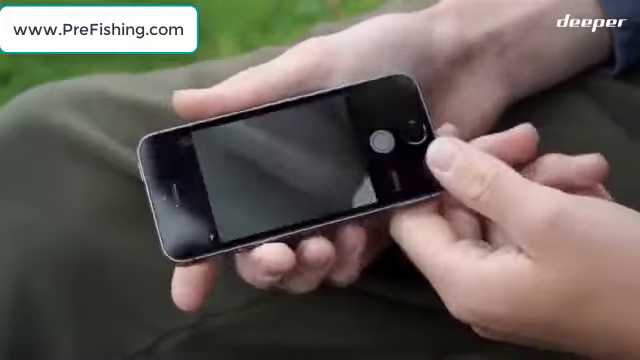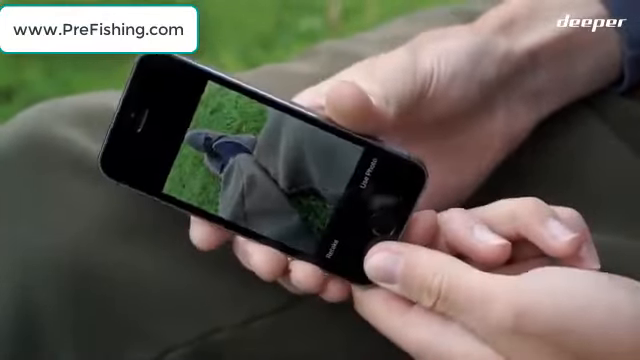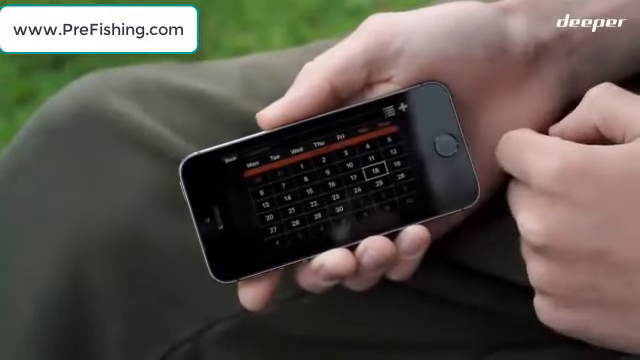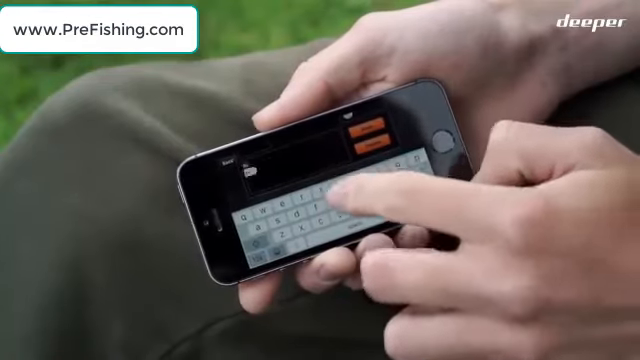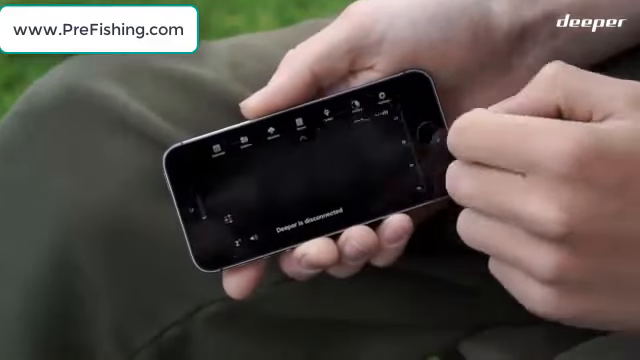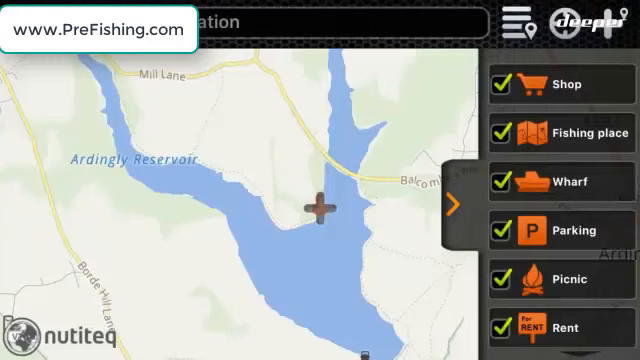Then you've got a camera. You can just click this button and you can go straight to your camera and take pictures of the fish you've caught. Then you've got the weather. You've got the notes tab where you can write down any extra info. You can write down what baits were working on a certain day, how far out you were fishing. Lastly, if you click on maps you can find out your surrounding area. This comes in handy when maybe finding new spots, or indeed finding spots where you've fished in the past and you want to get back on them.